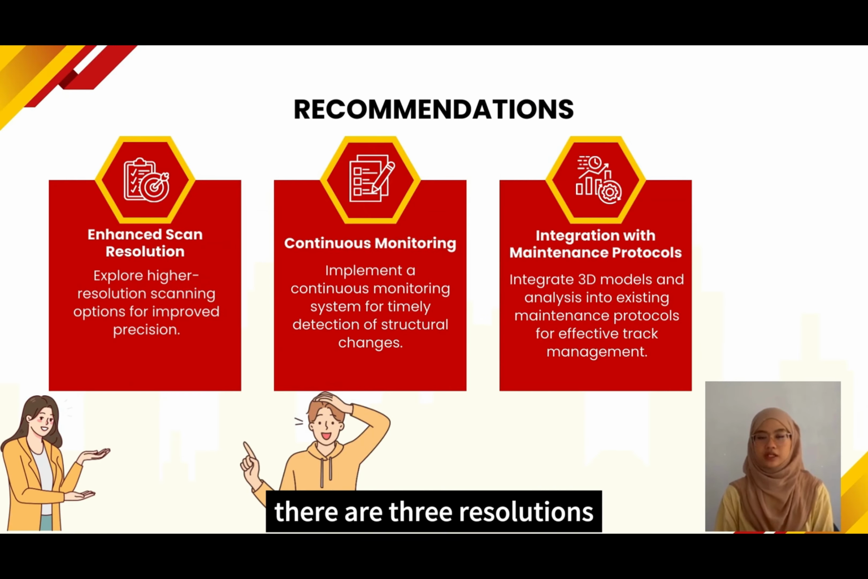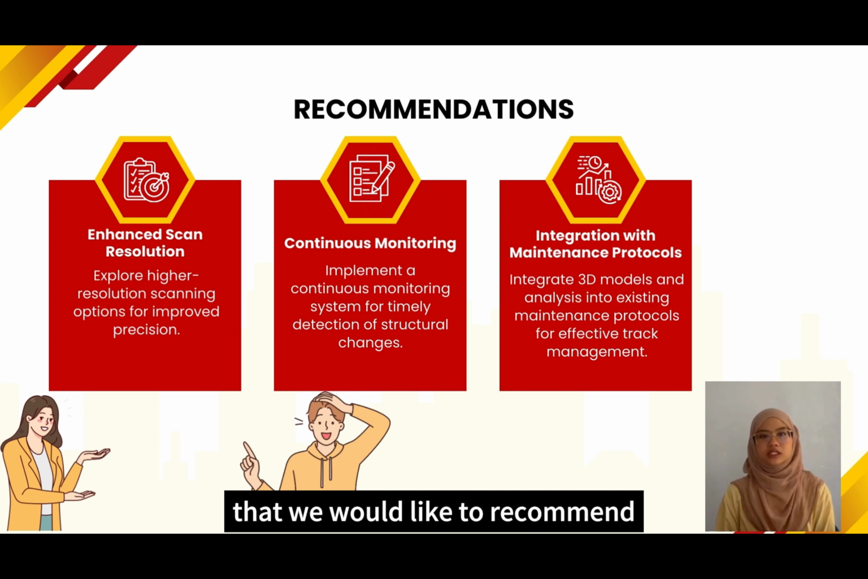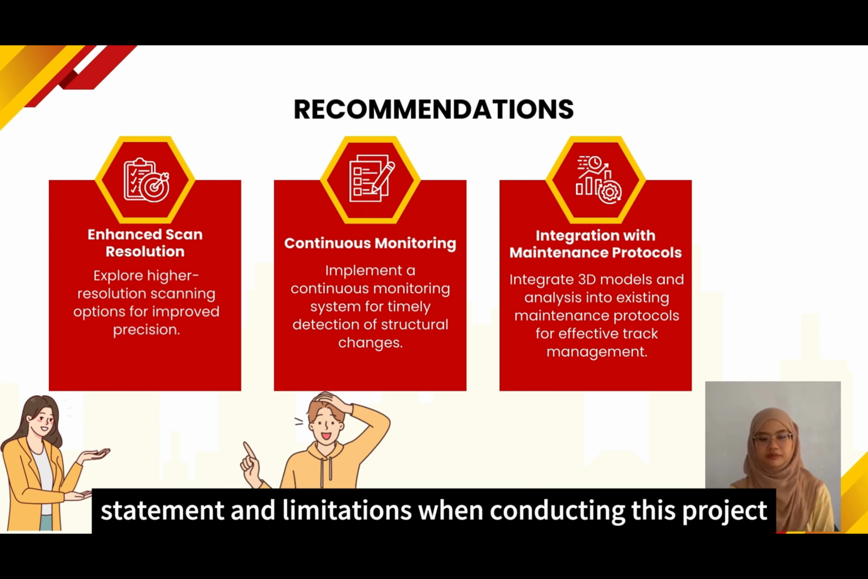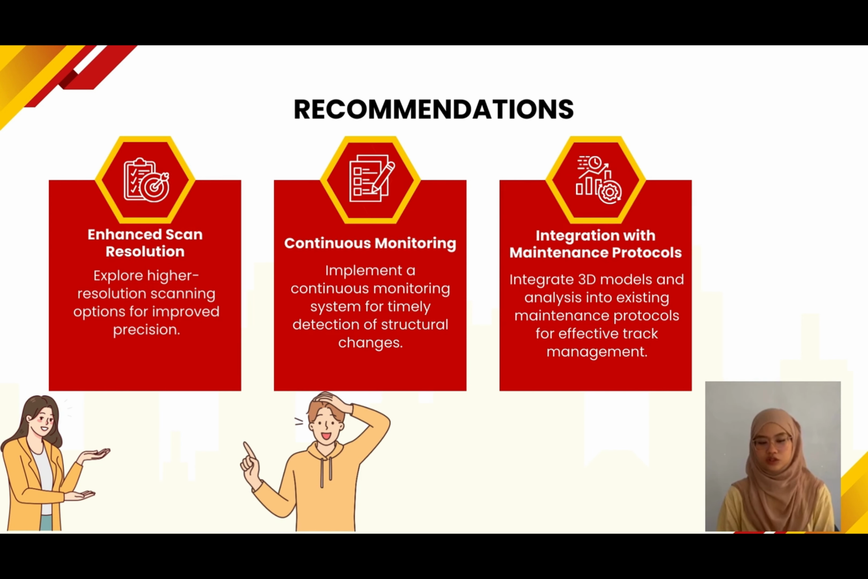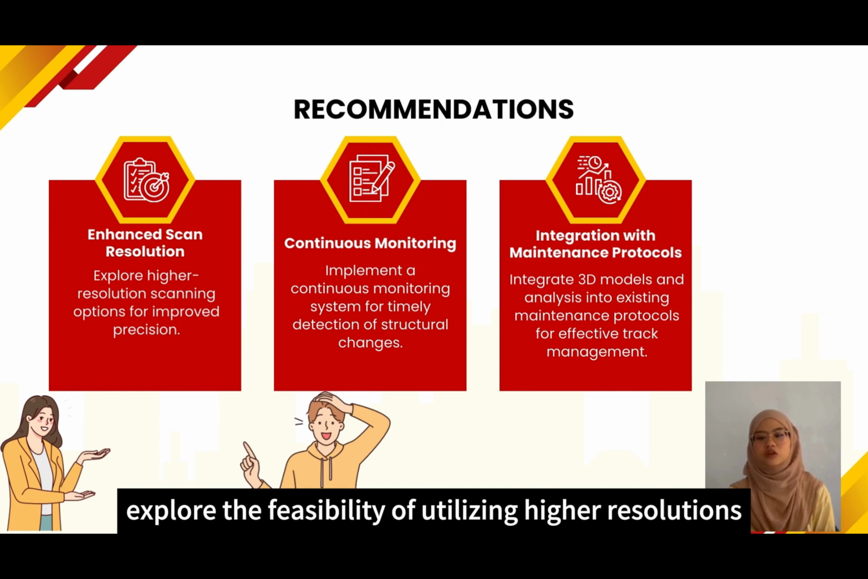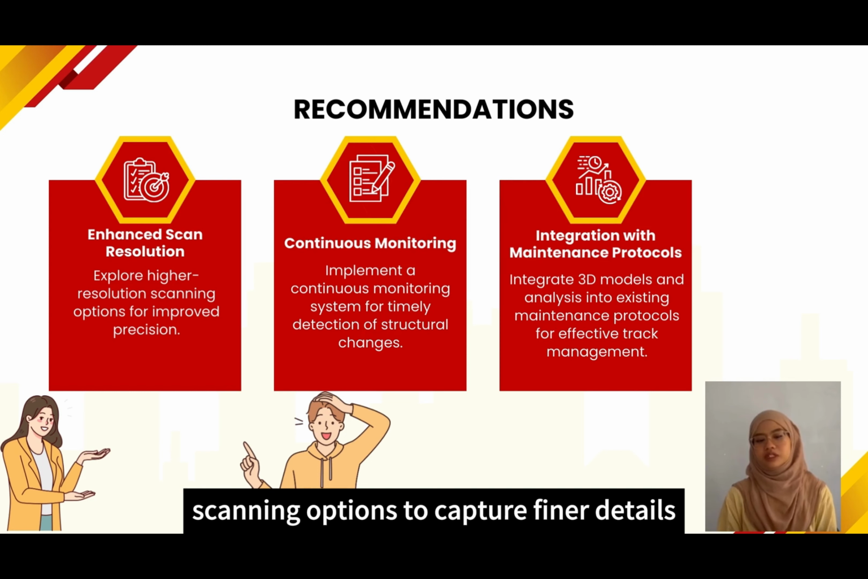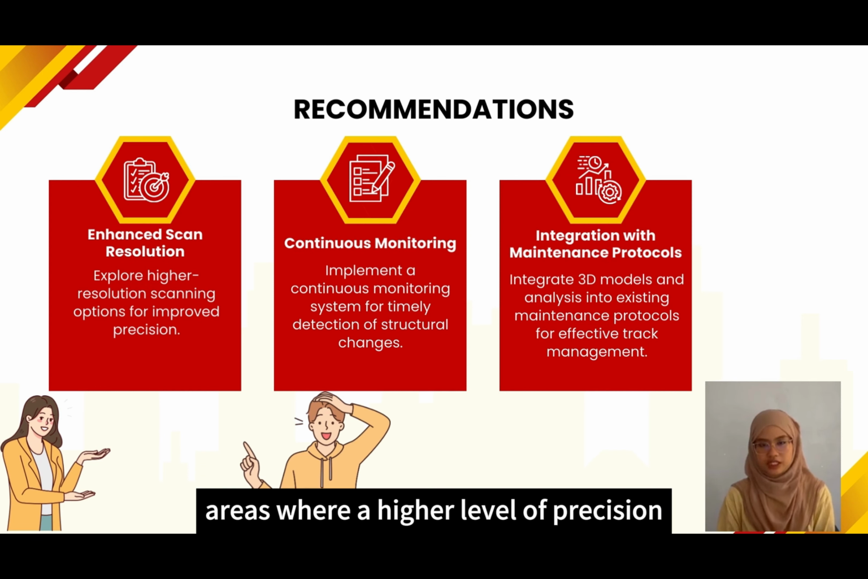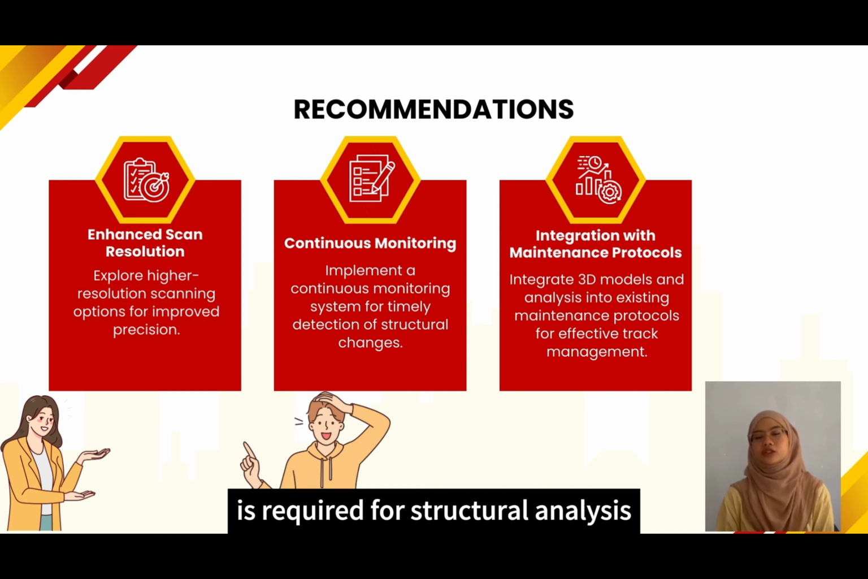There are 3 recommendations that we would like to make for the problem statement and limitations we encountered when conducting this project. The first one is enhanced scan resolution. Explore the feasibility of utilizing higher resolution scanning options to capture finer details, especially in critical areas where a higher level of precision is required for structural analysis.